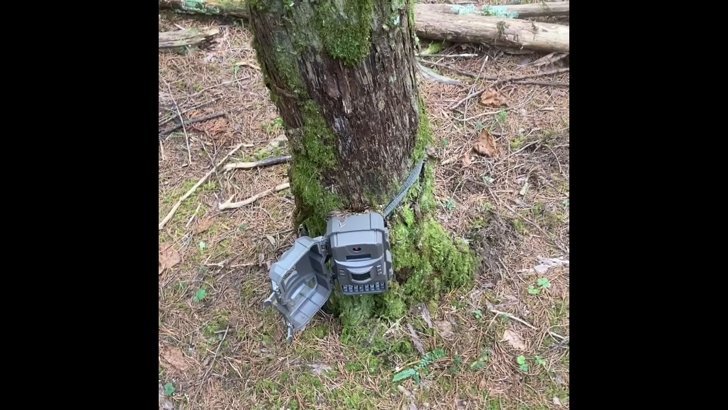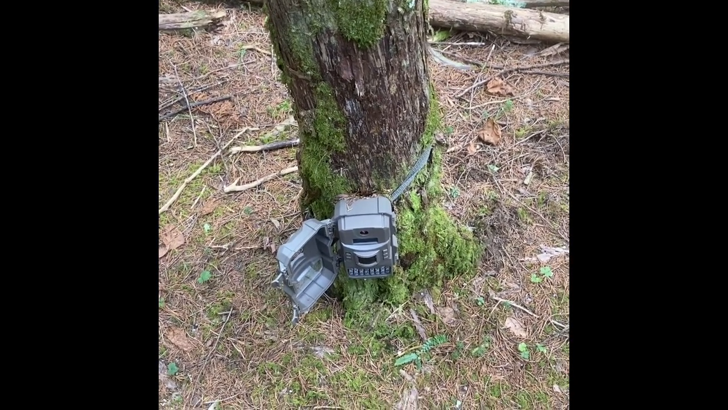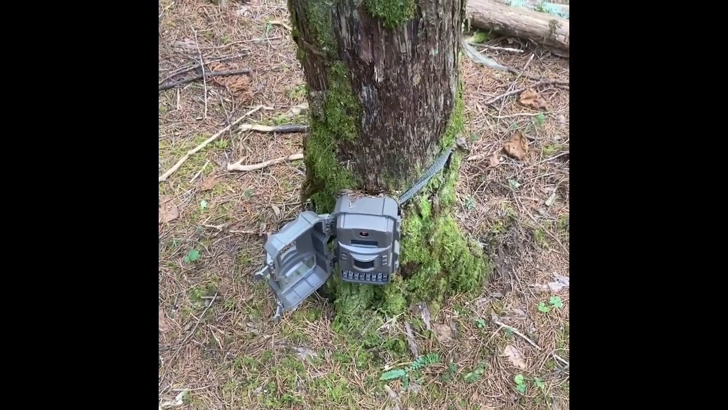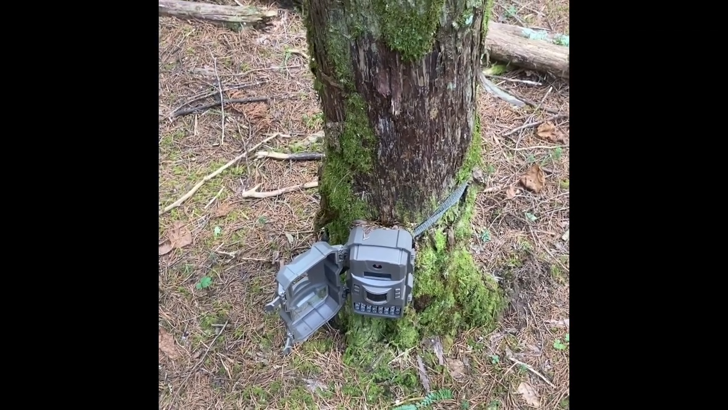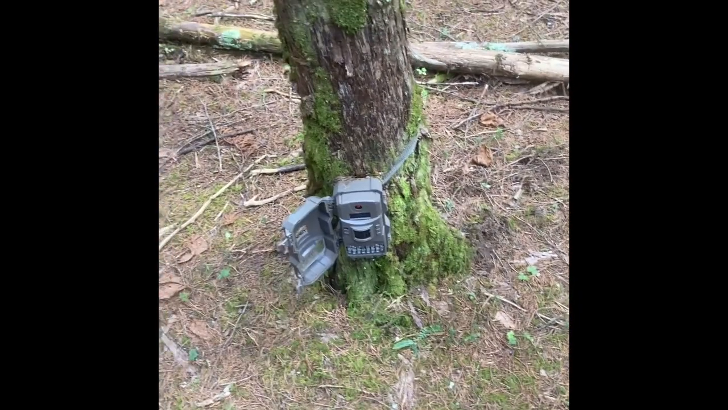This ain't nothing fancy, it's just a cheap trail camera you get at Walmart. It ain't got the cellular capabilities or anything, but it does the job. So it takes little short video clips. You can set it to where it just takes pictures, but we like the video clips.